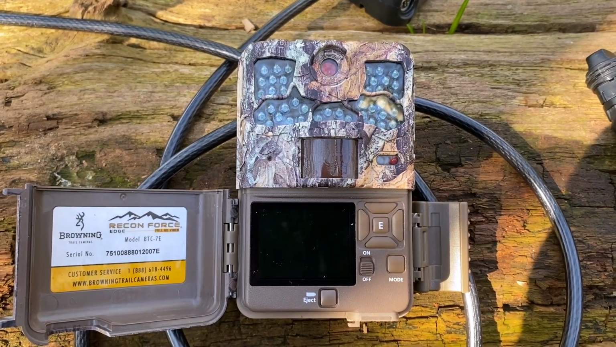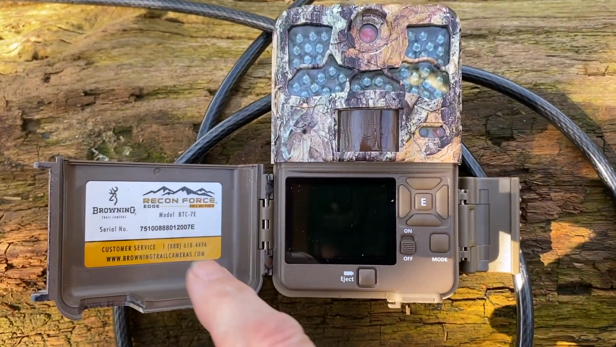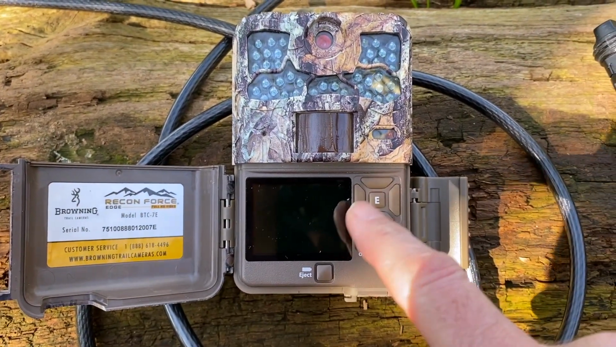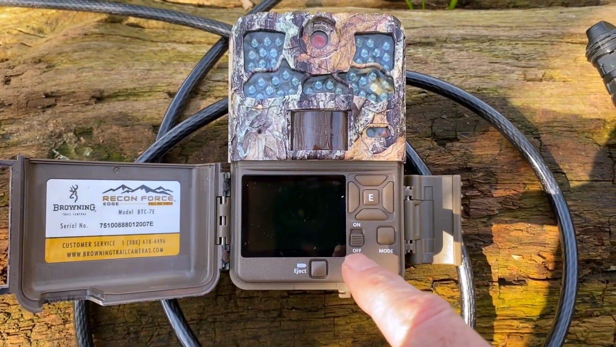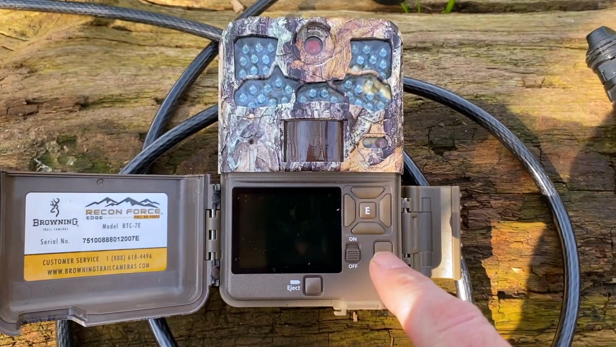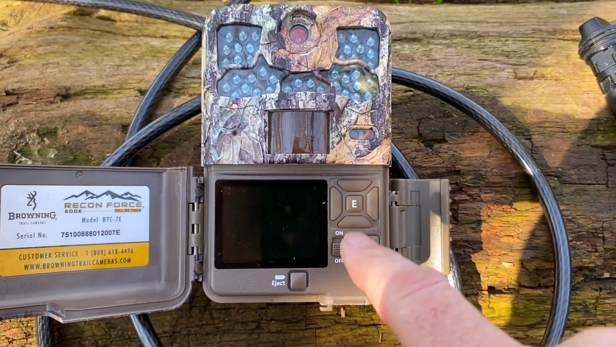So guys, here we have a close-up of the camera. Got the model number and everything in there. This is the main user interface. There's an eject button to get the batteries out, on and off mode, so you can put it into playback or record or wherever, and this is the way you navigate the menu.